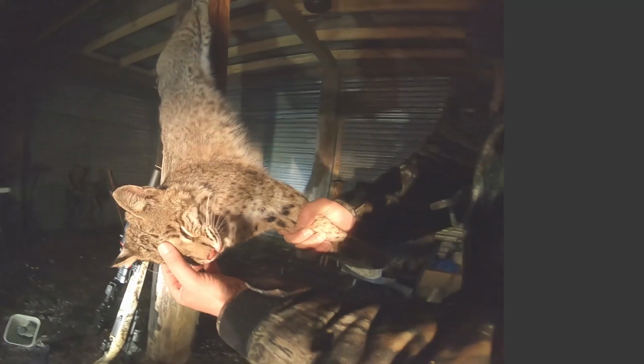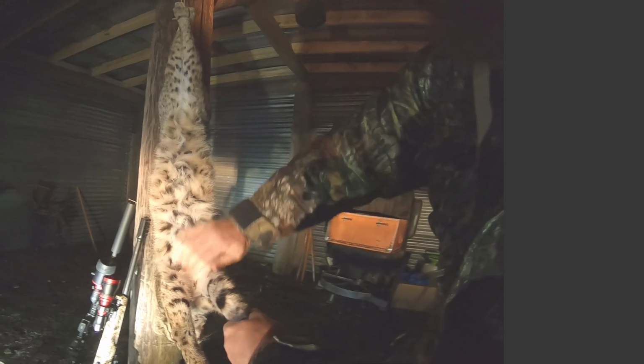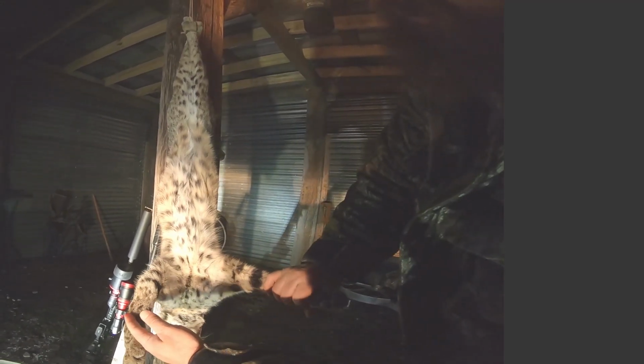Big old blockhead on her. She's gonna look pretty on the wall. See all of her fur on her belly. All of her spots.